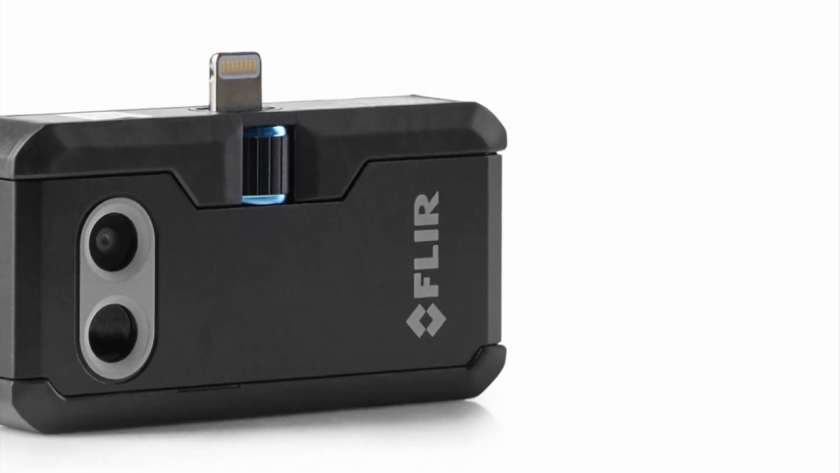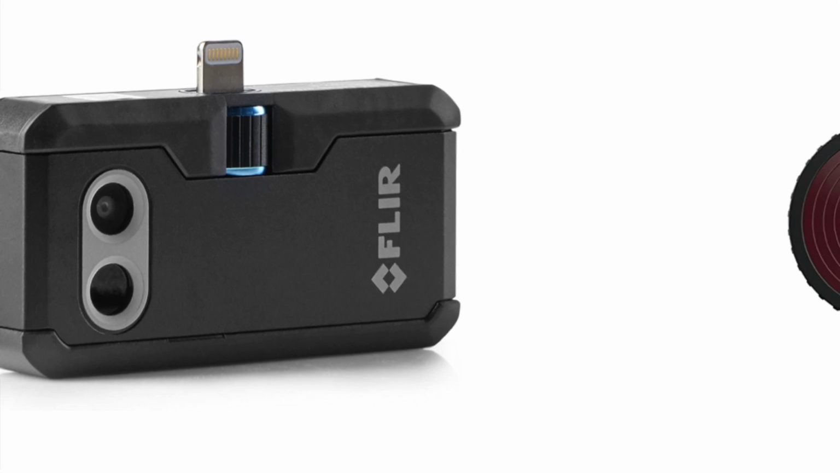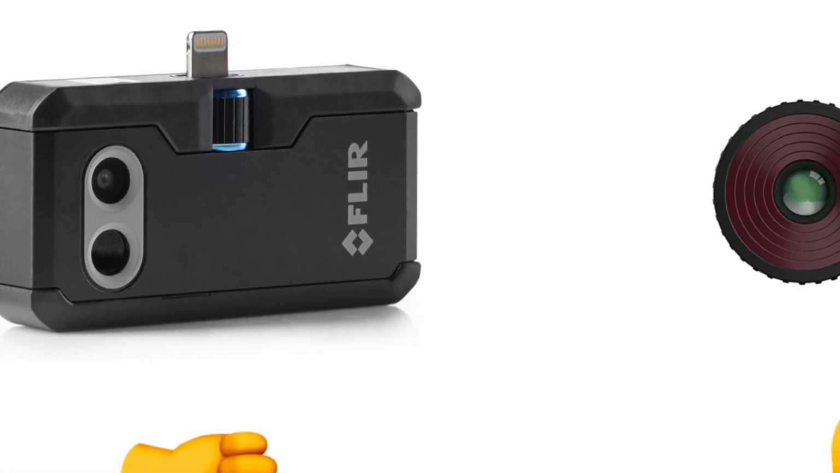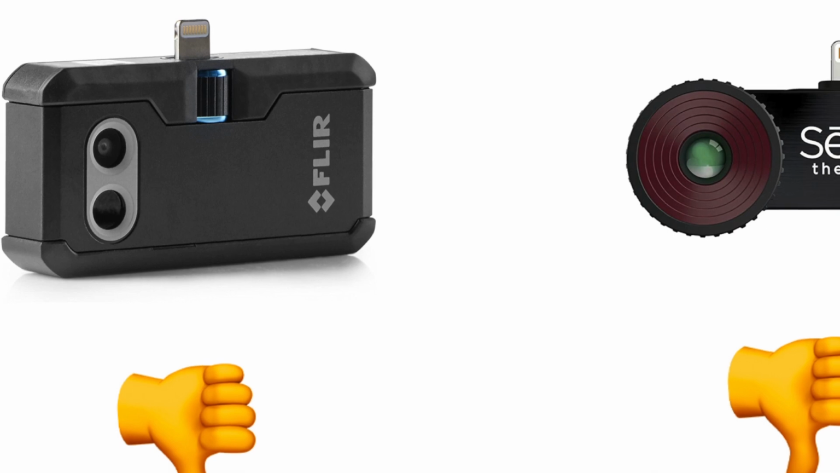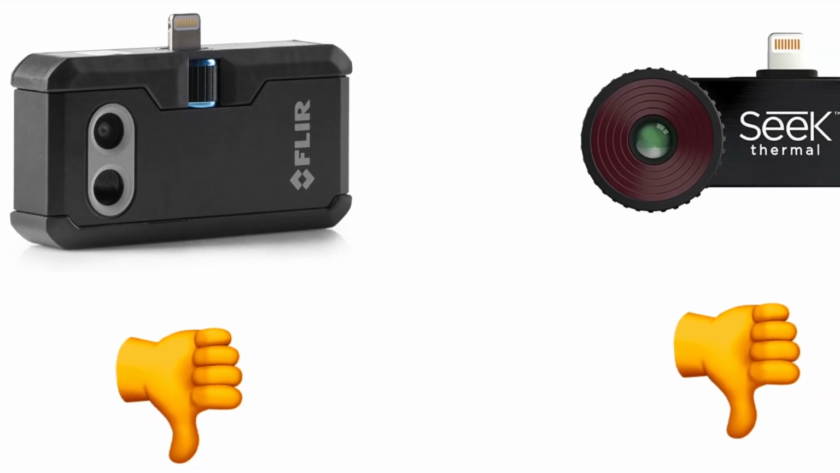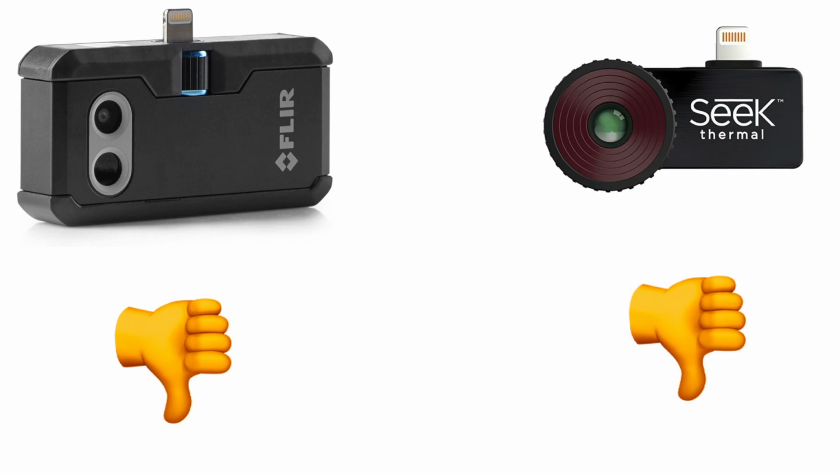So in summary, both of these cameras have some useful features and they might be usable in certain specific cases, but it seems like either just inherent technology in the camera or because the company wants to cripple it, both of these cameras are very poor in their applications, and I think the prices are way too inflated for them to be justifiable purchases.